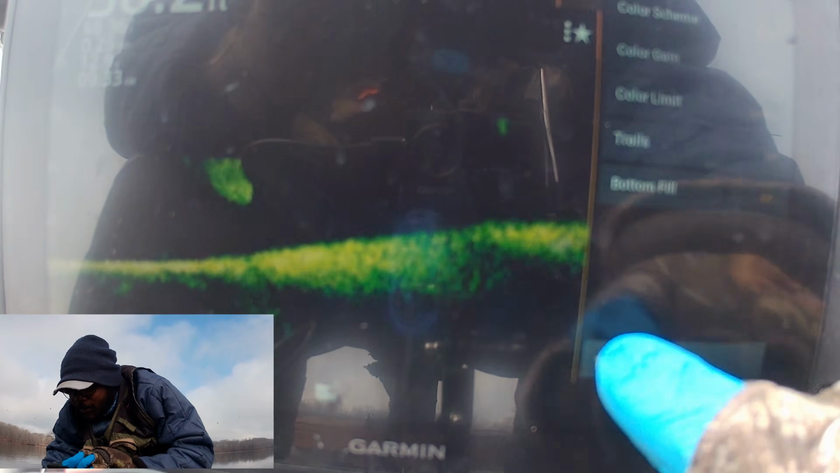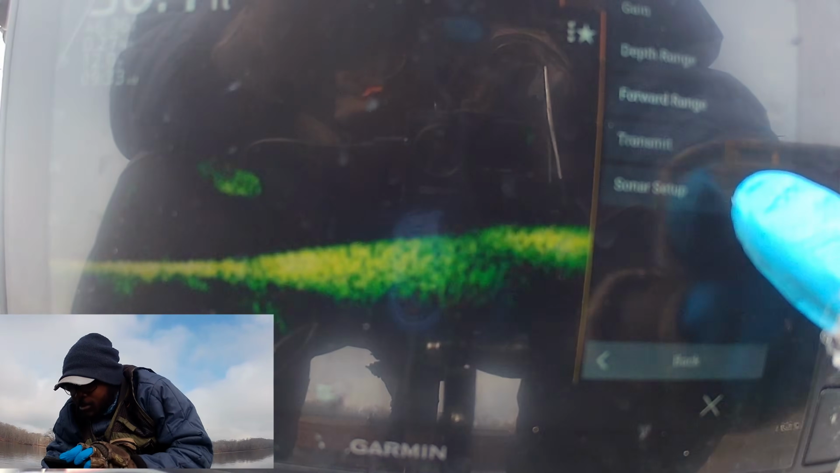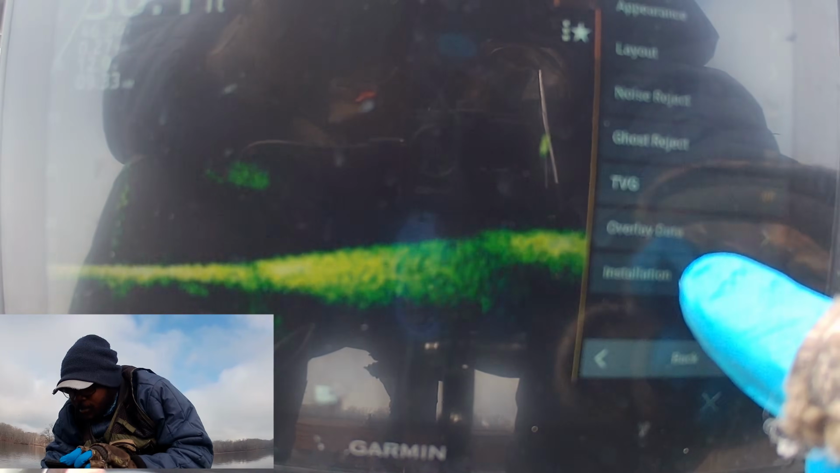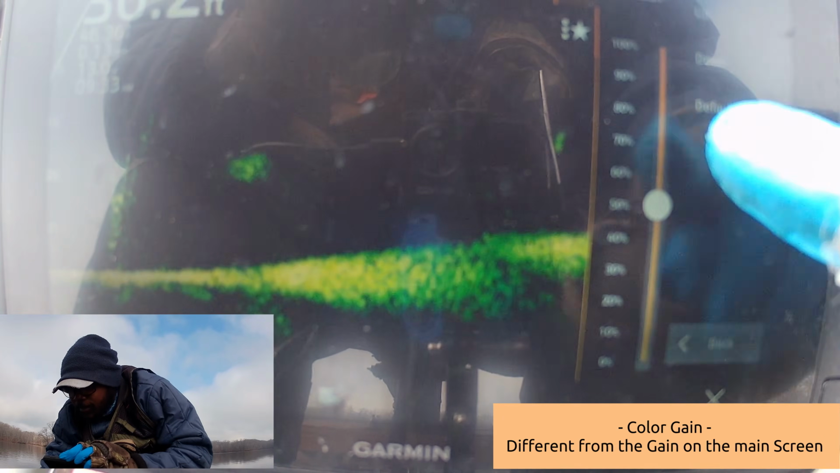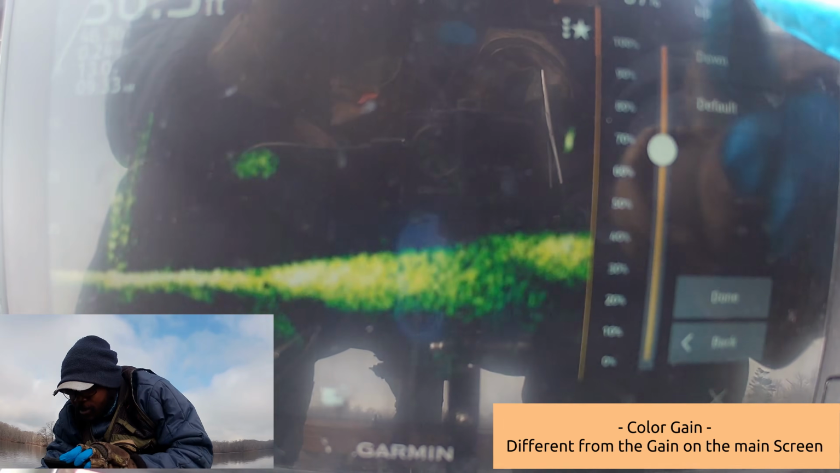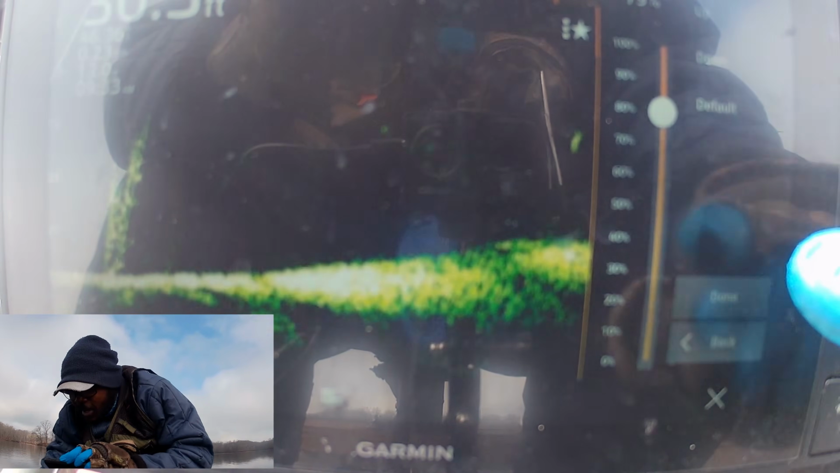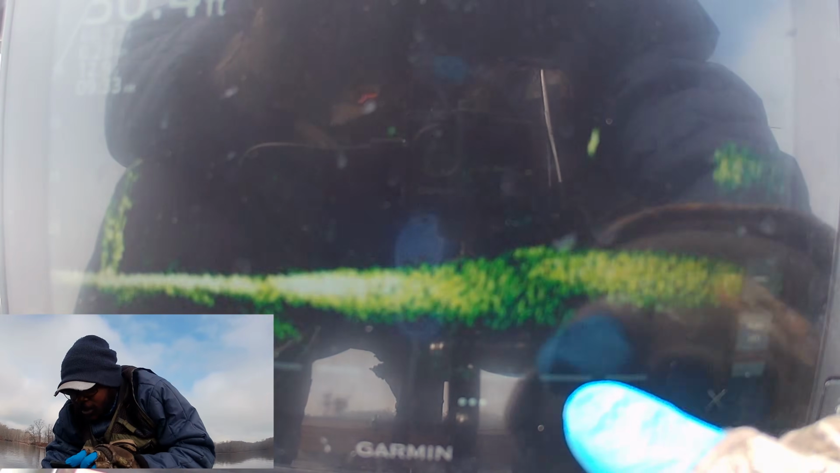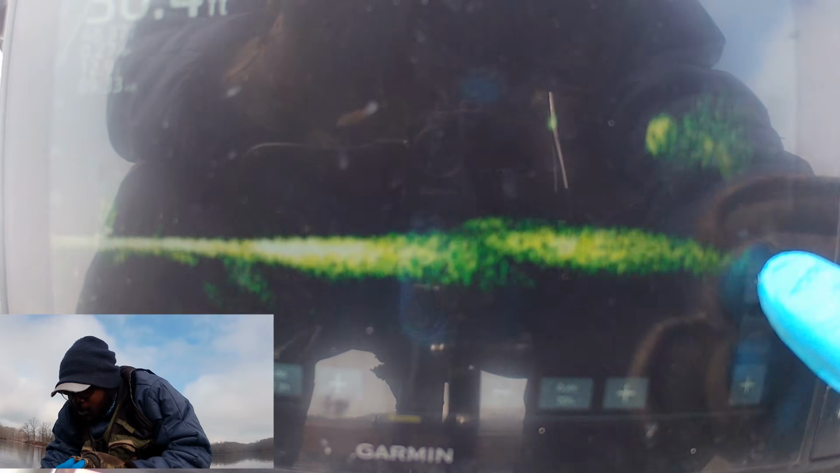And I go back. Now, I also go to sonar setup, appearance, gain. I turn my gain up to about 70 to 80, 79 to 80. I turn my gain up. Done. Okay.